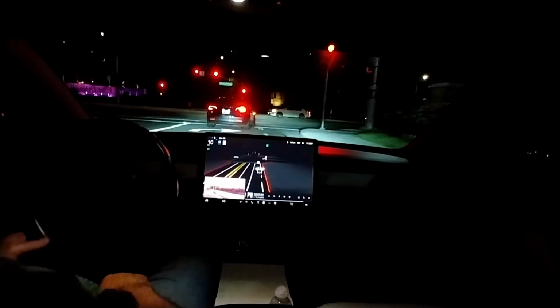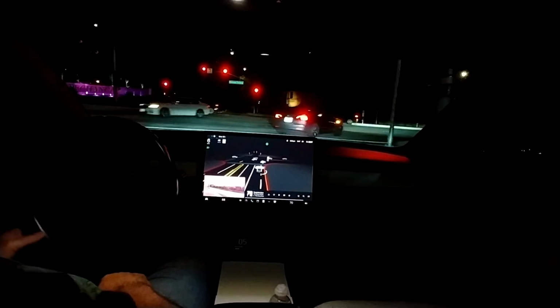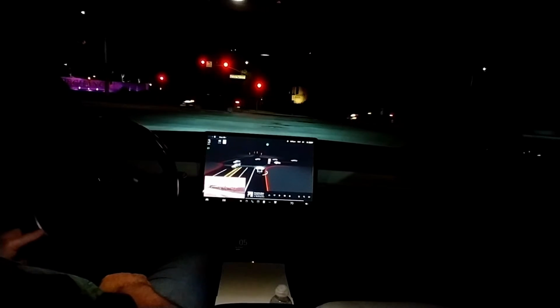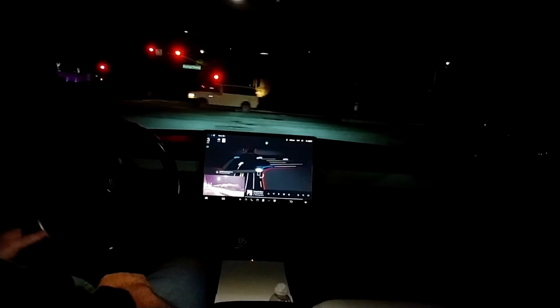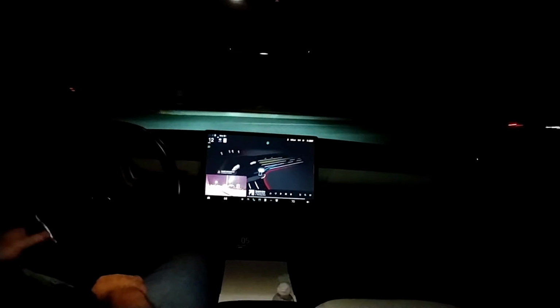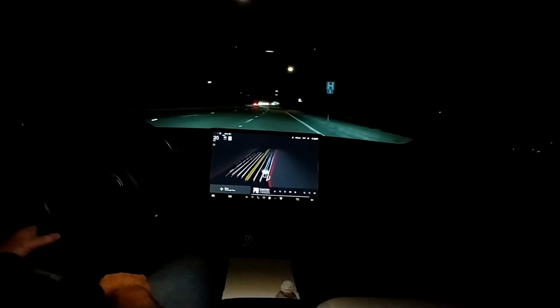It's moving a little over to the right to make the turn, it's moving to the left to make the right. It's kind of strange. Anyway, it's checking, decided it's time to go, and here we go.